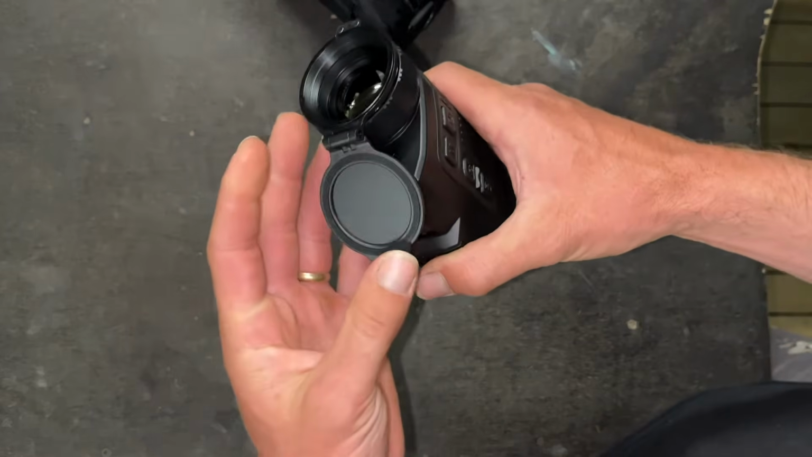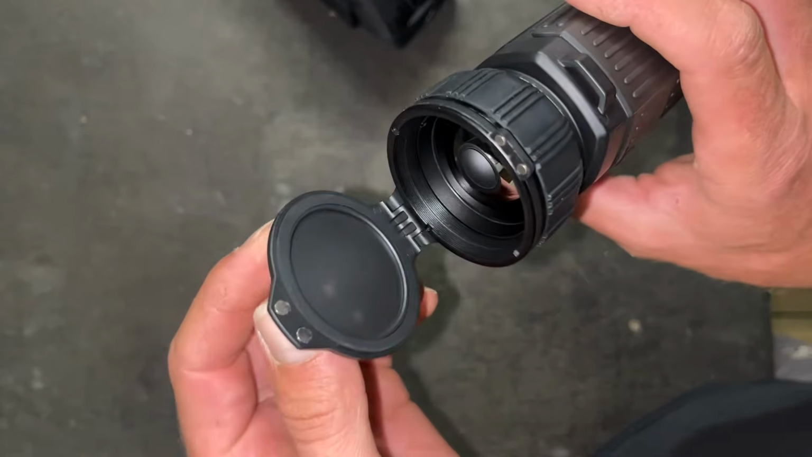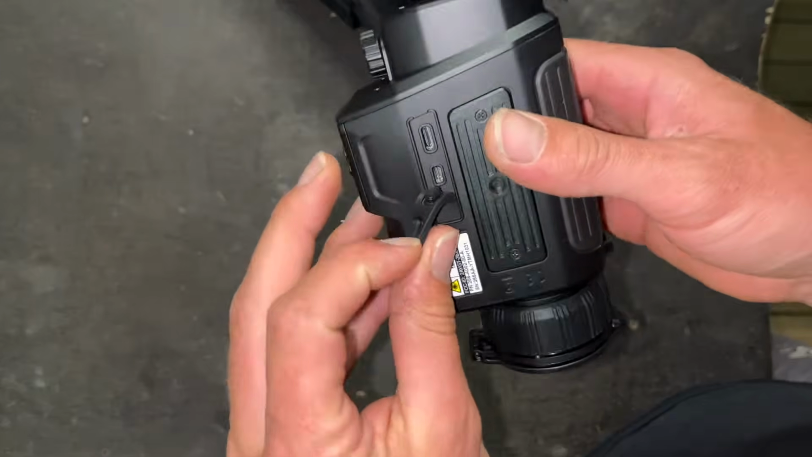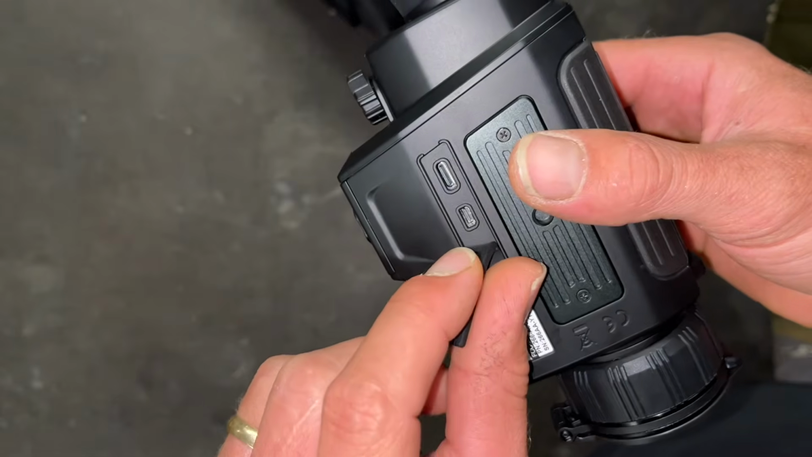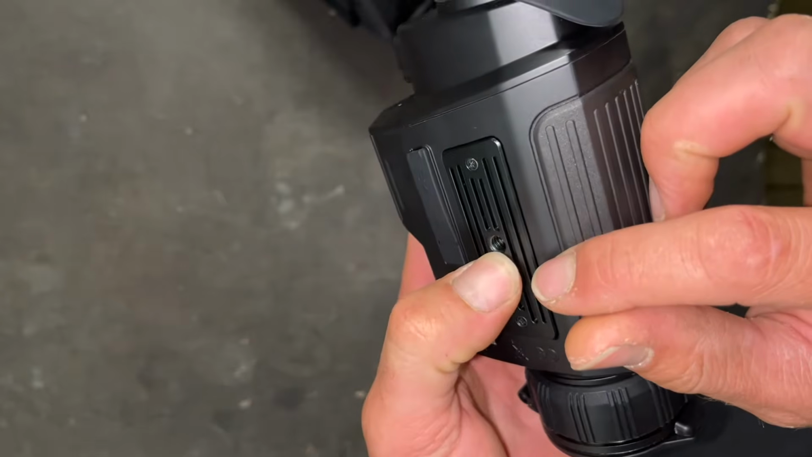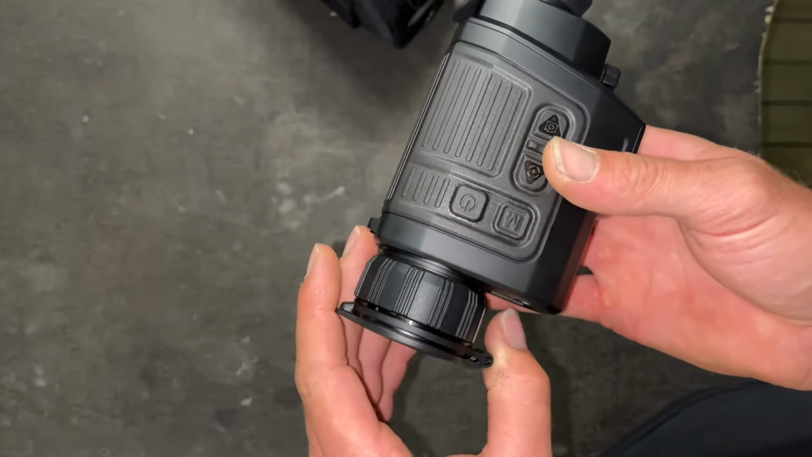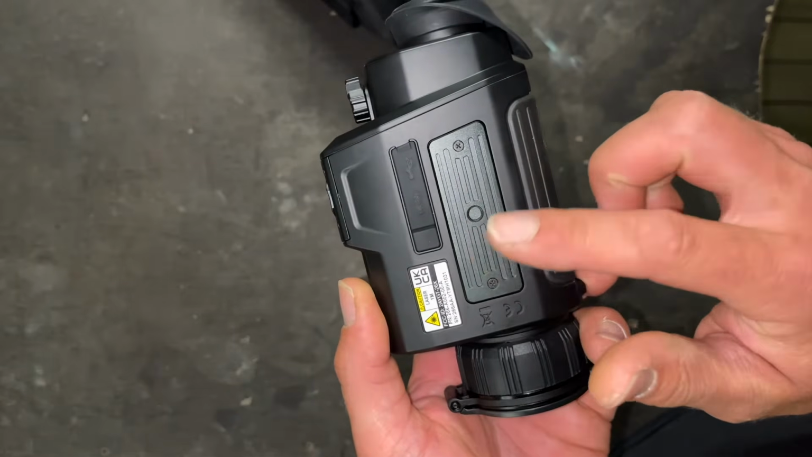There's a little cap thing. It's got little magnets in there that just hold it shut. Your little focus ring. So yeah, you've got your USB-C port there and a micro HDMI port there for your video out, and a 1/4-20 thread in the bottom there. So I'm going to be able to use this up on the spotlight on top of my torch now, and yeah, I'll put a Picatinny rail underneath here.